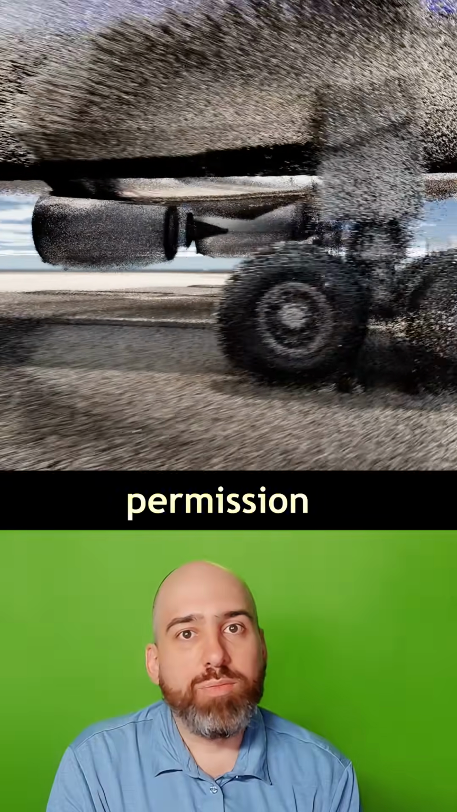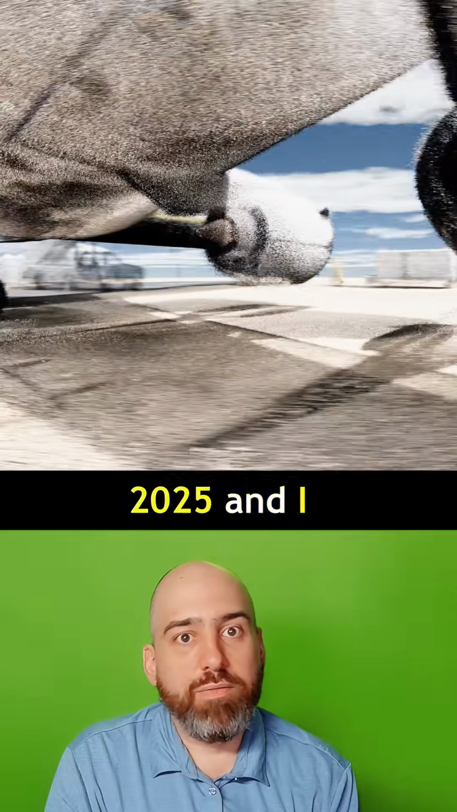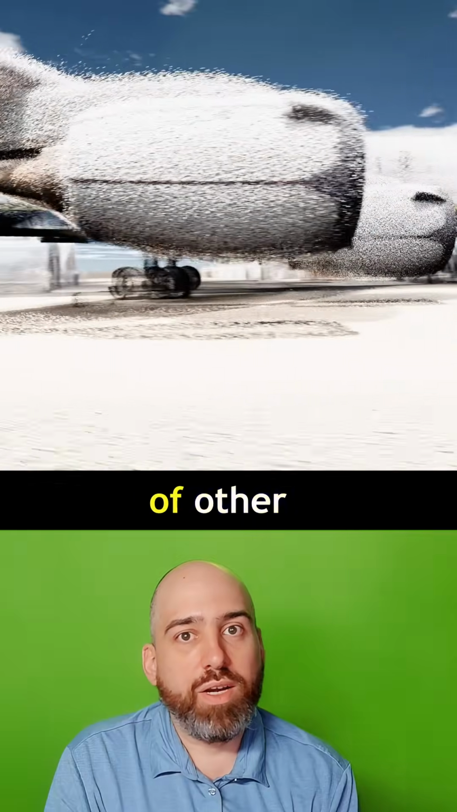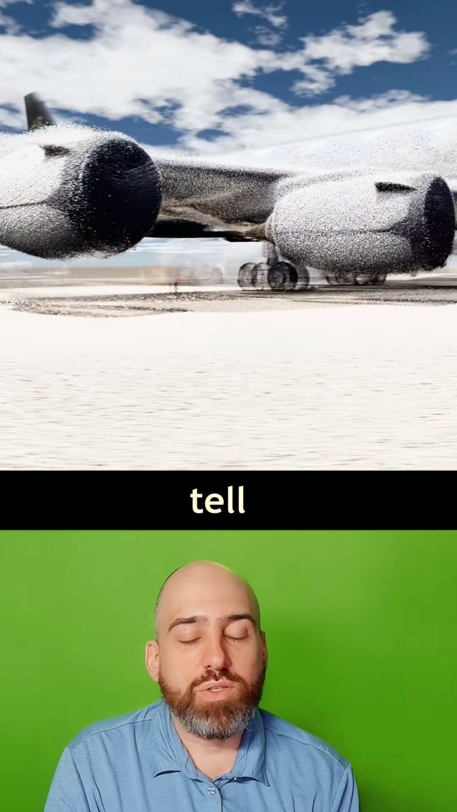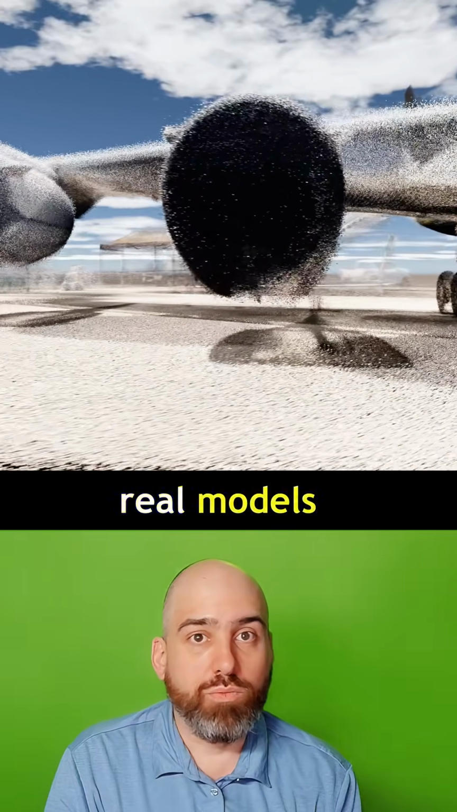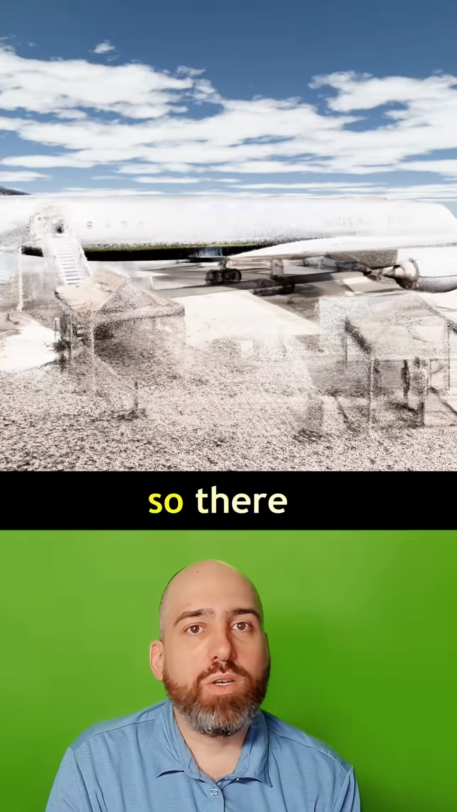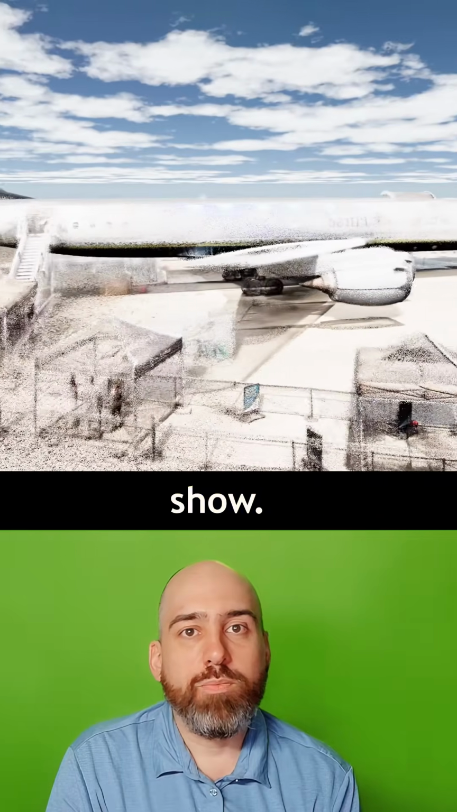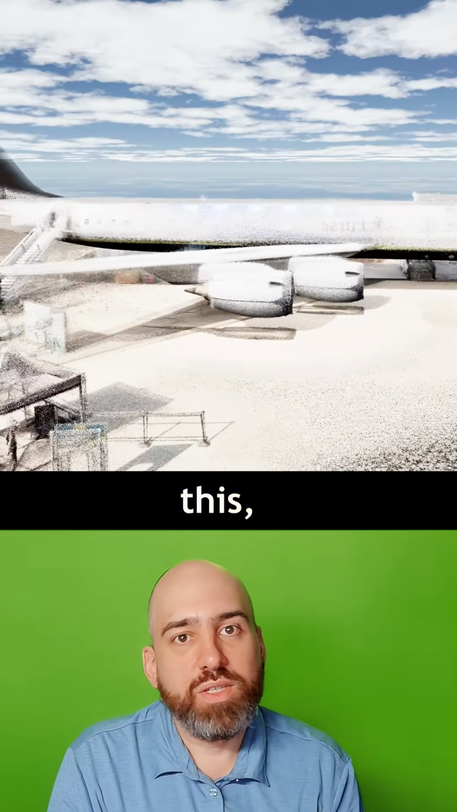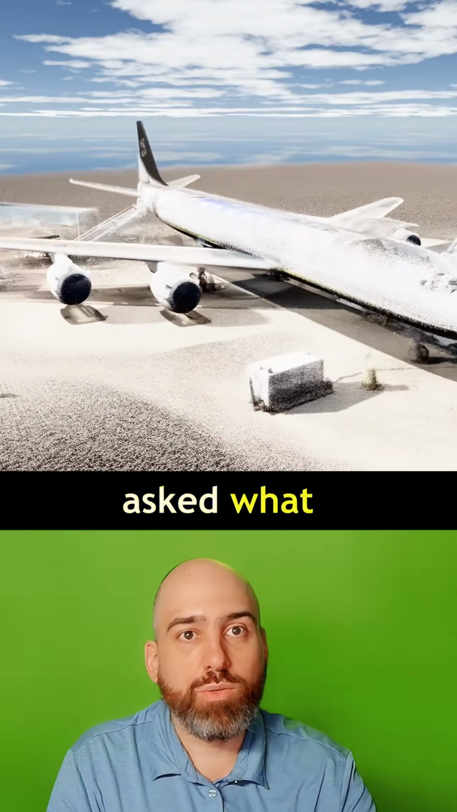And if you're wondering how I got permission to scan this, it was all total luck. I was at the Dayton Air Show in 2025, scanning a whole bunch of other aircraft to use whenever I tell stories about aircraft. That way I don't have to go buy 3D models; I can use real models of aircraft. I think I was scanning right when the gates opened, so there weren't a lot of people at the air show. Then one of the people at Samaritan's Purse saw this scanner on top of a painter pole, like this crazy rig, and asked what it was.